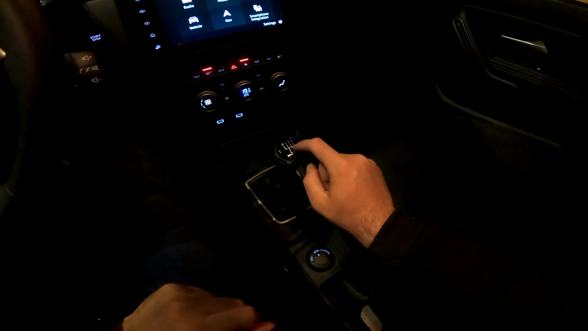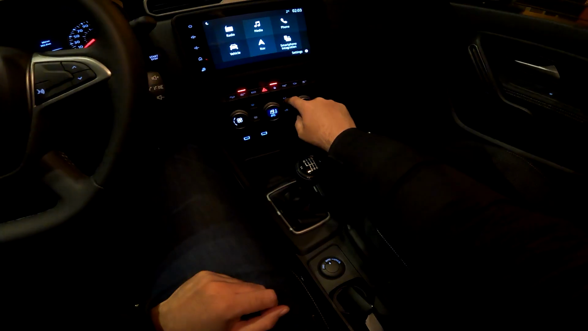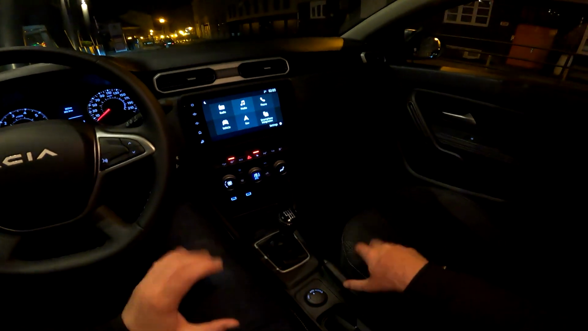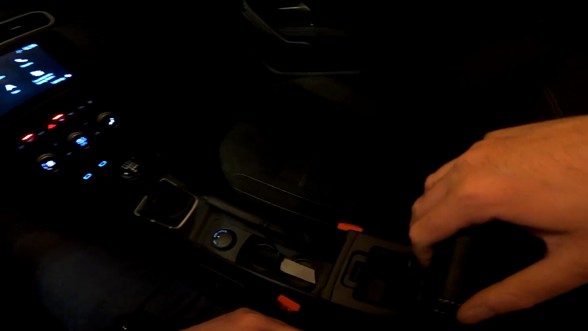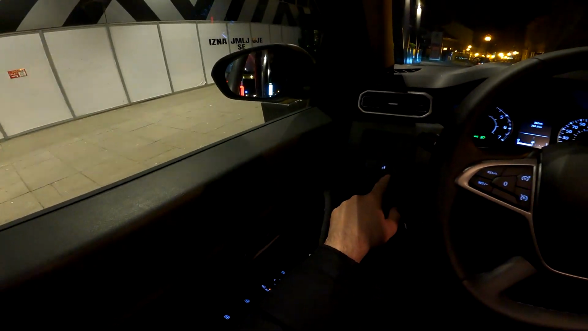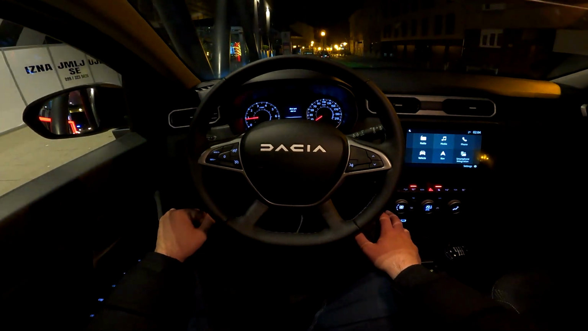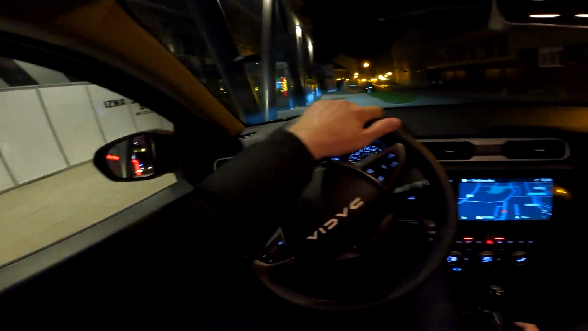Here you see the gear lever for the 6-speed manual transmission, AC on or off, then the circulation of the air, bunch of stuff can be adjusted in here. Here in the middle, decent amount of room as well. And by pressing this, you can switch off the blind spot assist, but I think this is very useful, so I will keep it on all the time. But let us now continue our drive.